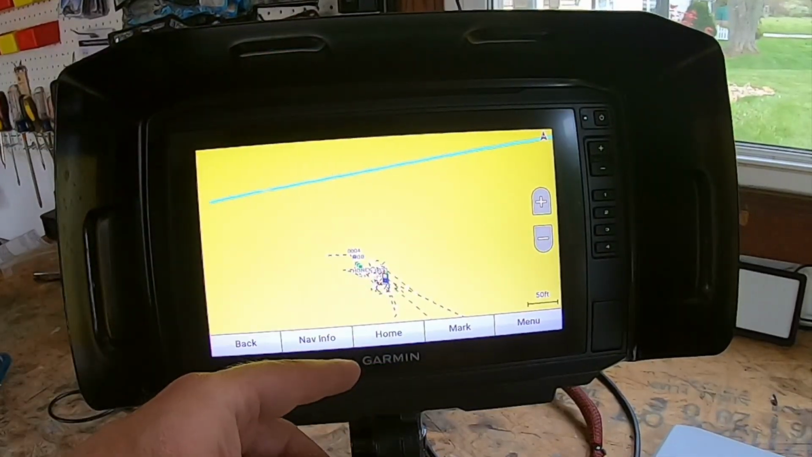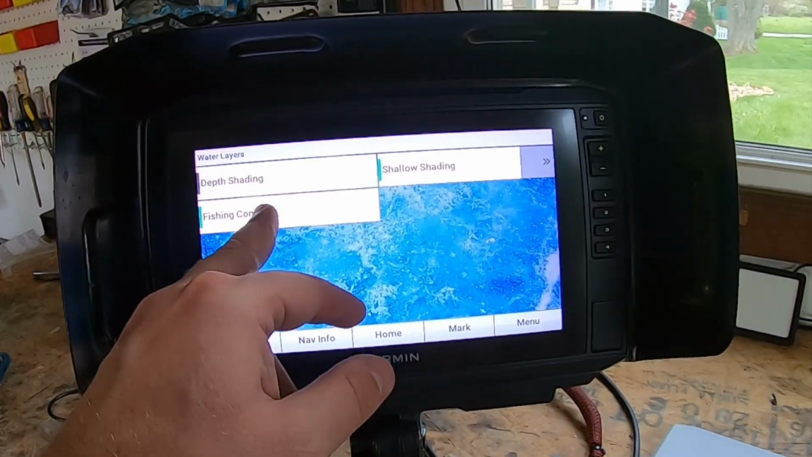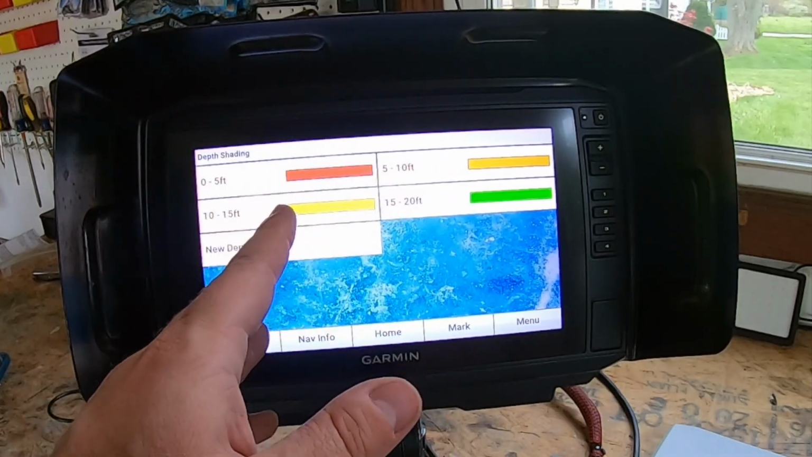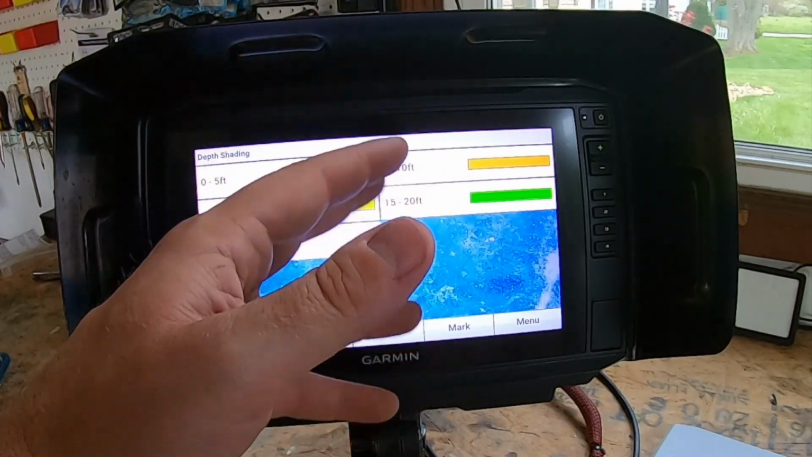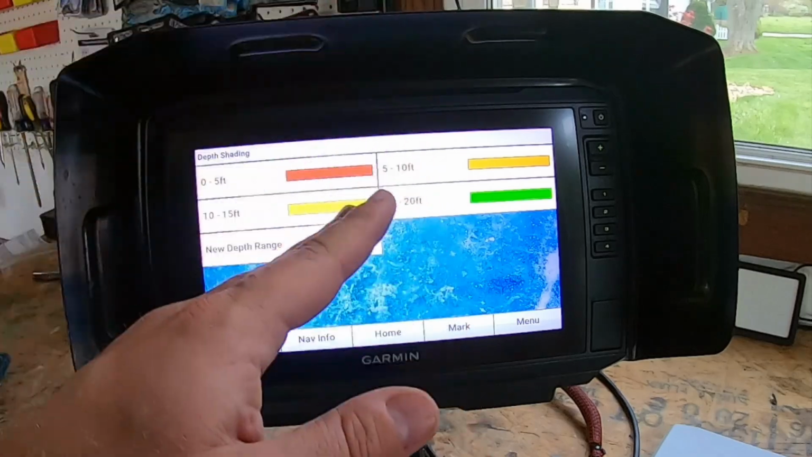And the last thing I want to share with you guys, this one's pretty sweet. This is the depth shading, right? So you want to go to menu, layers, water, turn on depth shading, then it'll give you the option to go in here and you can actually set the depth, right? The minimum and maximum depths of a depth range and a color for that depth range. So pretty awesome. If you're in shallower water, you might want to drop this down to 2 feet. If you're in deeper water, you can adjust this to however you like it.